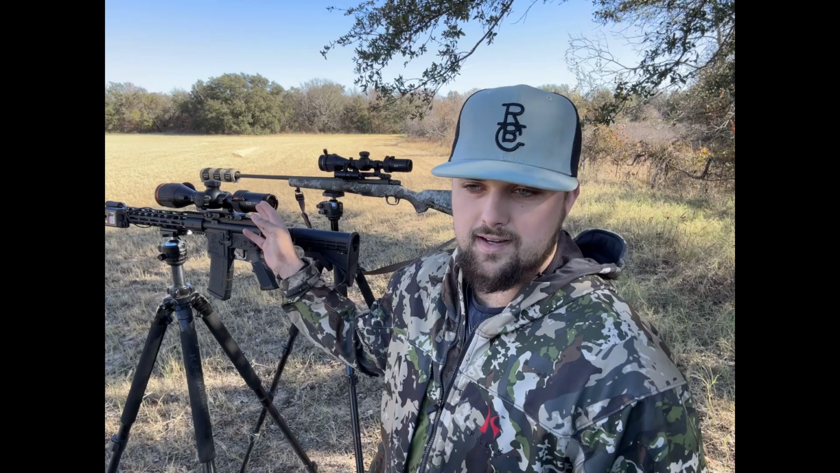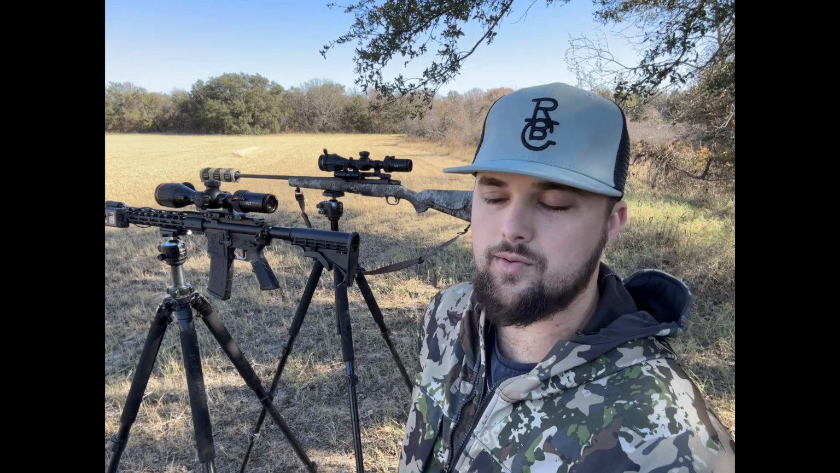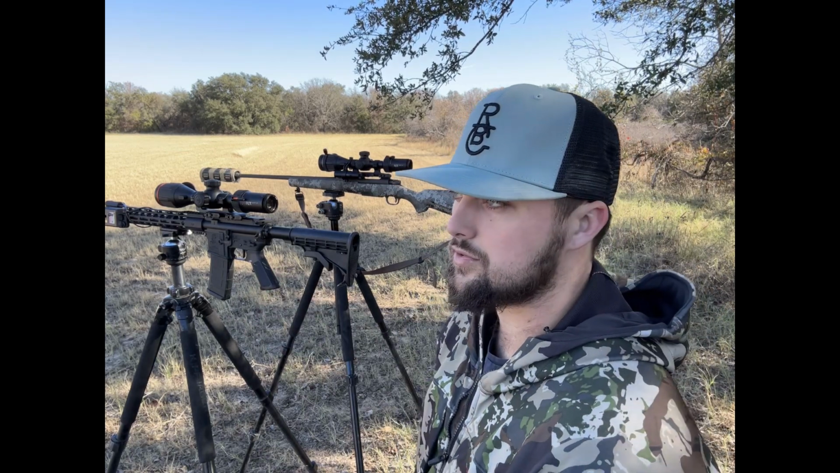But if you're new into thermals, Rix makes the S3 and even the S2. I saw the AGM scopes, the Rattler or V2 or whatever it is, the 256 core. I helped a buddy sight one in the other day, and for a hog rifle, for a spare rifle, say if somebody went with you, they're not bad. I think the Rix Storm 2 is similar to that. I hadn't looked through it, but I saw videos.